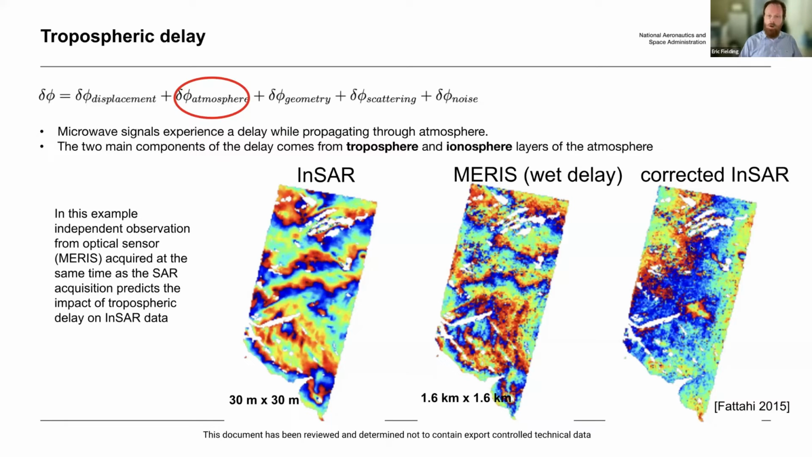But NISAR will not have this kind of extra instrument on board, and Sentinel-1 does not have that instrument. Only ENVISAT had that instrument operating, which was because it was a much larger satellite.